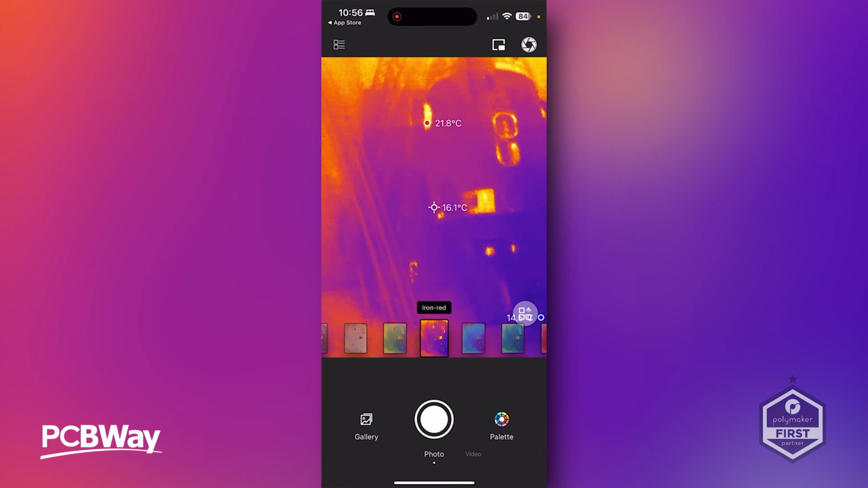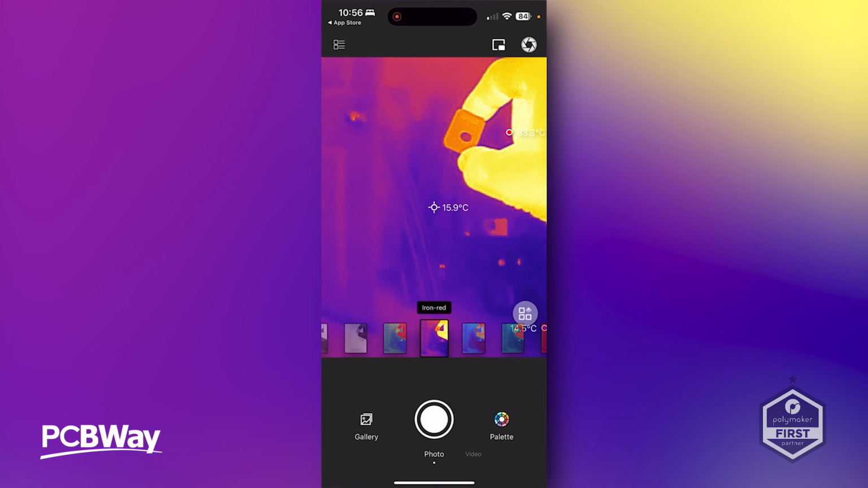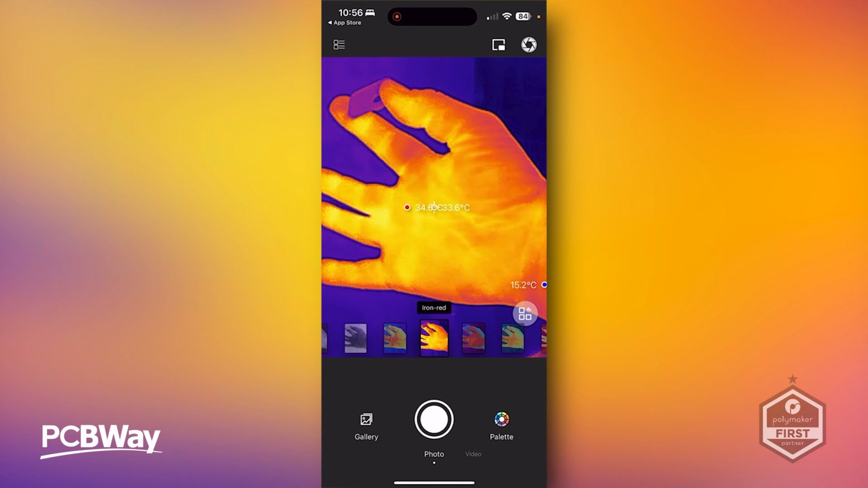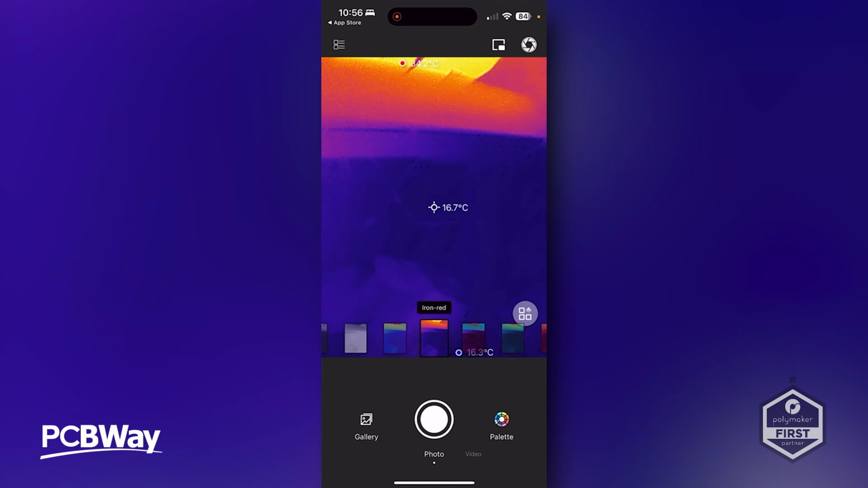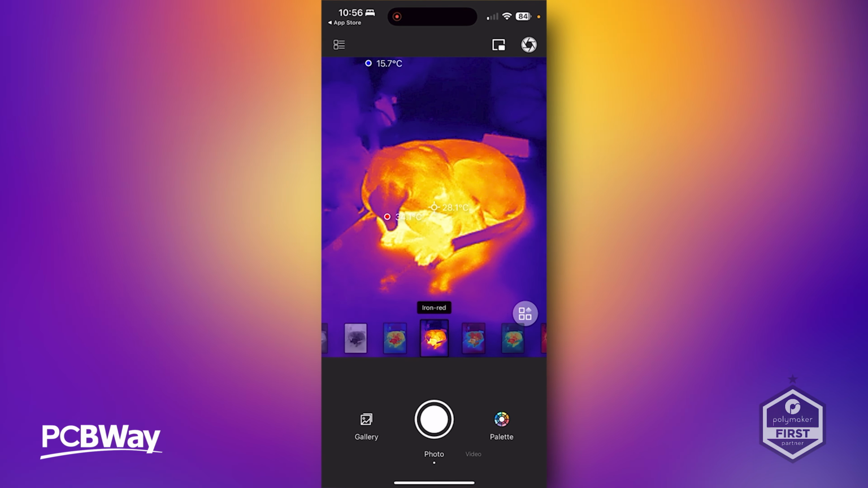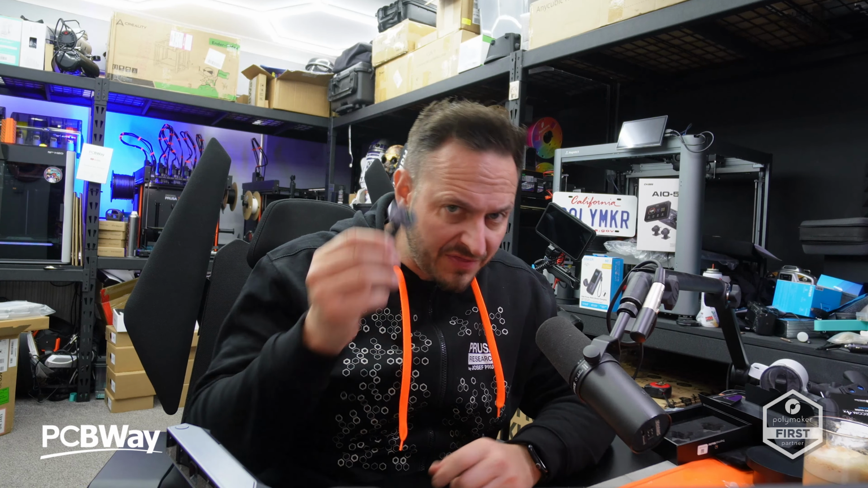Now, Thermal Master has also developed software that you can use to post-process your temperature data from your photos or even your videos, and to generate professional reports at any time. The camera, of course, once plugged in, only draws 0.3 watts of power, and it's accurate, like I said before, to 1.5 degrees. So inside of some of these tests, what am I really testing for? It's the upper and lower ranges of that thermal camera.